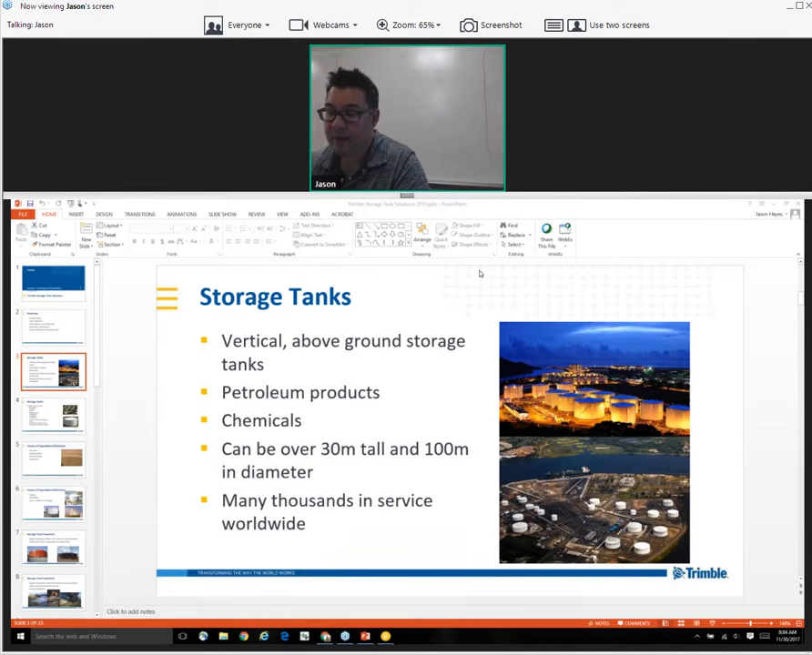It can be chemicals. It can be quite large. It can be 30 meters tall, up to 100 meters in diameter, potentially even bigger. But they can also be quite small, maybe only just a few meters in diameter. And there's thousands of them worldwide.